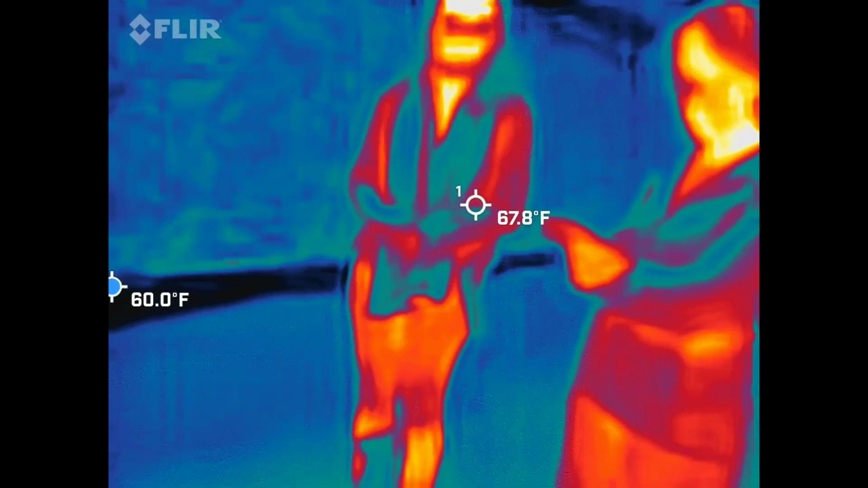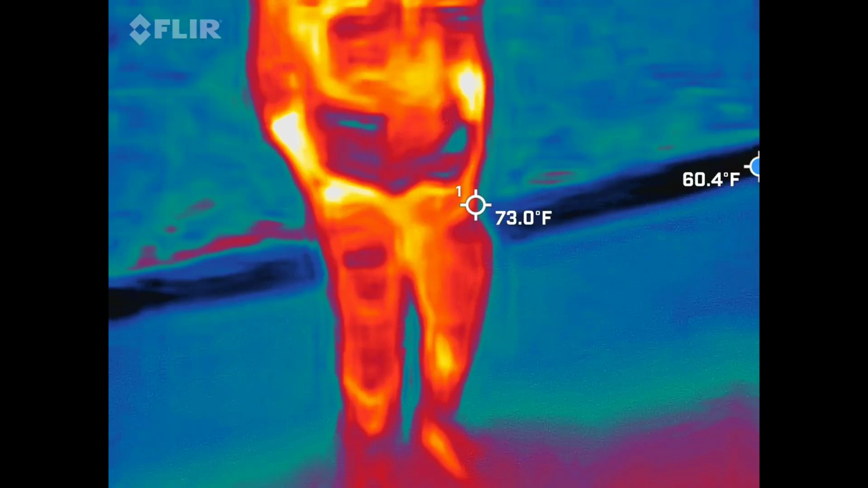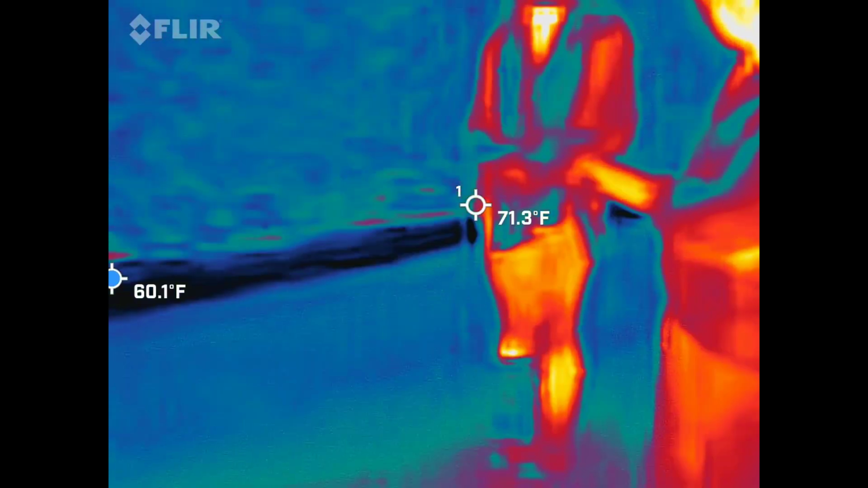So we're going to spread out in this location and ignore the person playing really loud music from their cell phone walking down the street. It's not even like a bad car ride. It's just somebody on their cell phone.